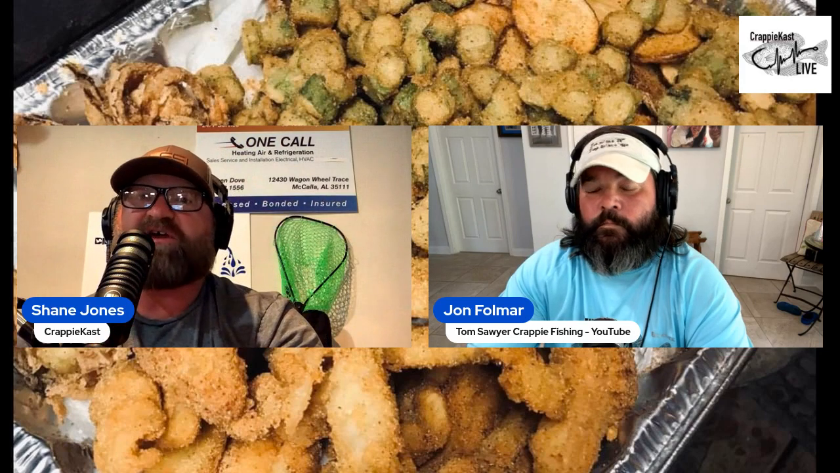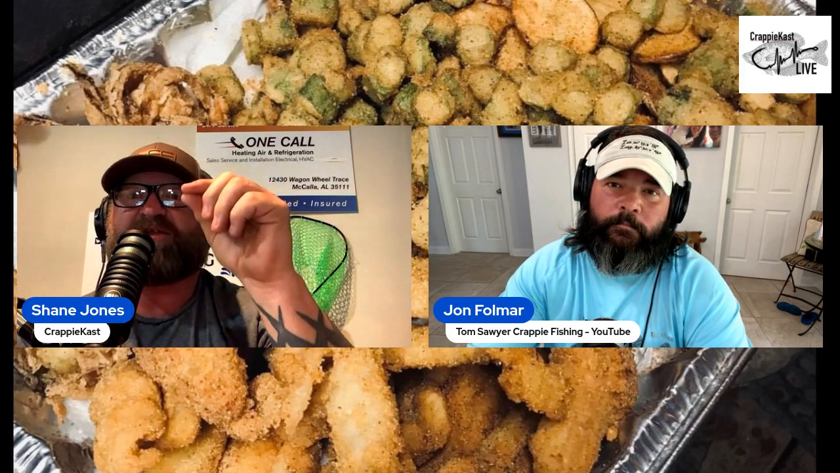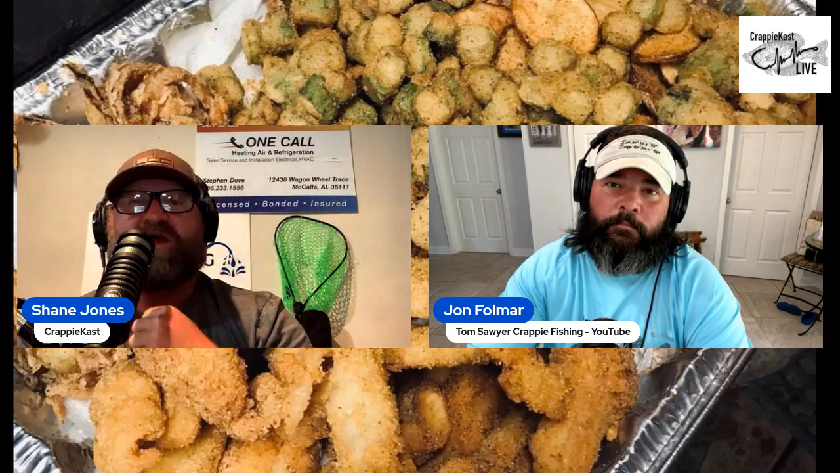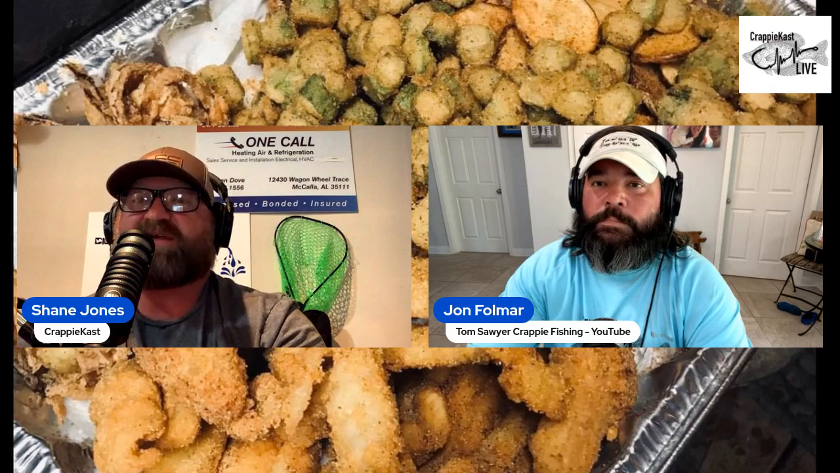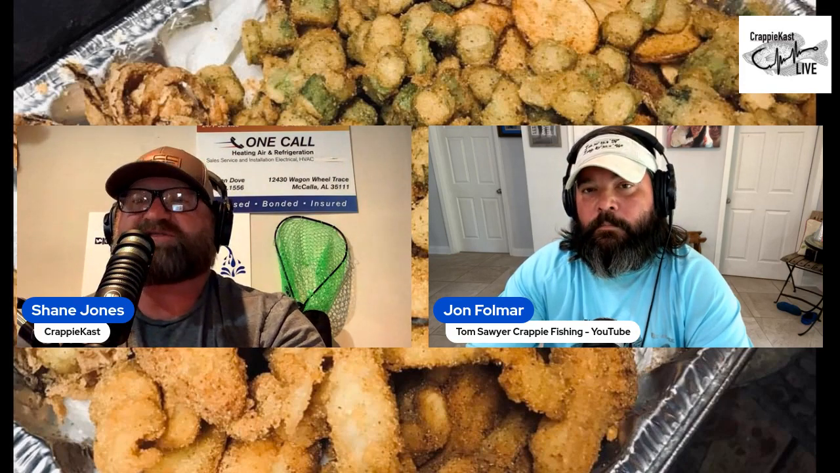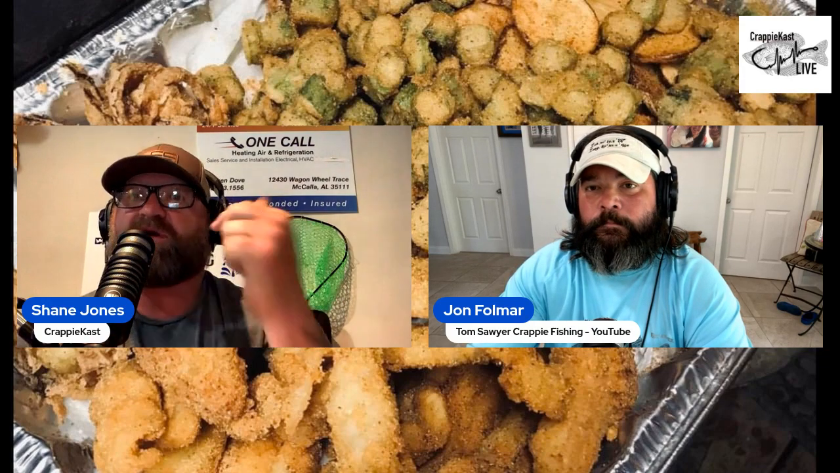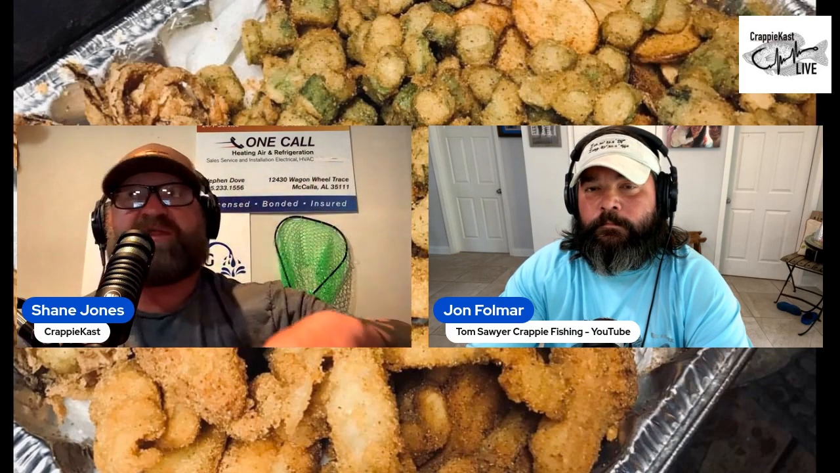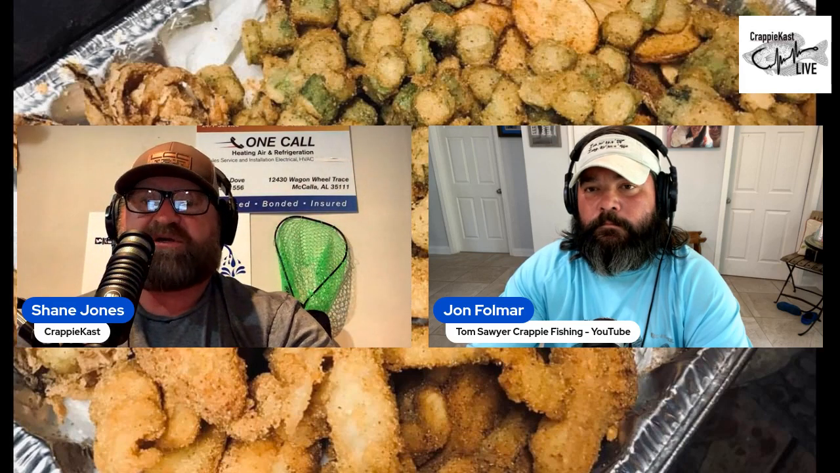And the good thing about tail hooking that minnow, it was kind of weedless, because the point was barely sticking out of the minnow. Those minnows I use are pretty big, those crappie minnows. So that was a cool technique, because I picked up a lot of fish doing that. But I went in there, I side scanned those stumps, I went into a live scope, and I picked a hot little area out by this point in this big old creek and pinpointed those certain stumps.